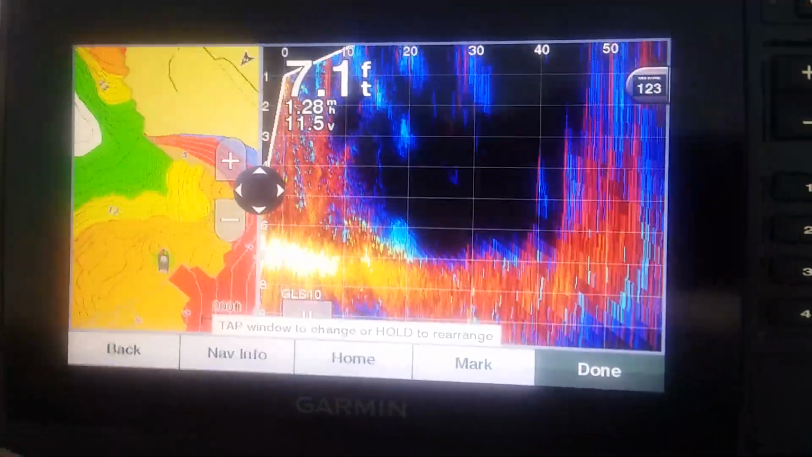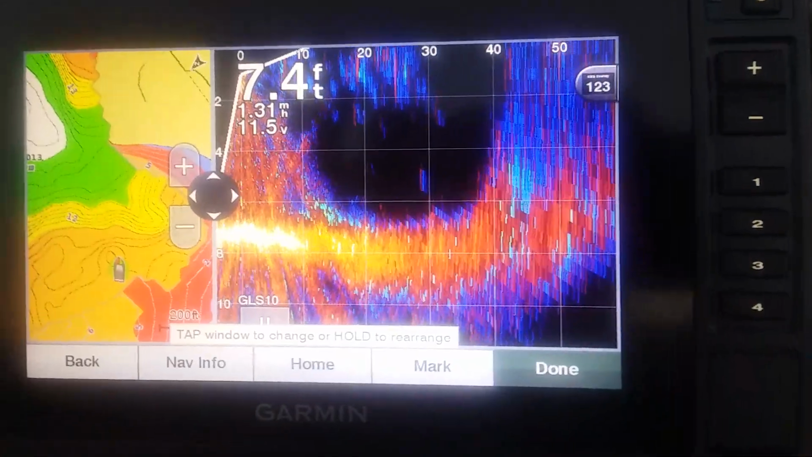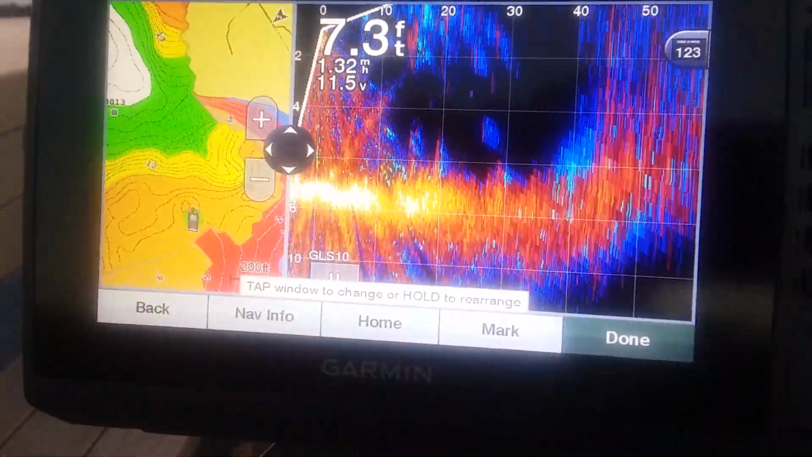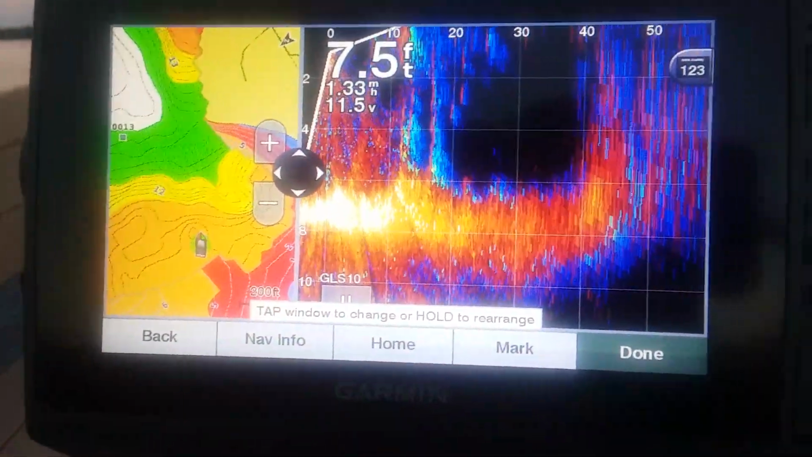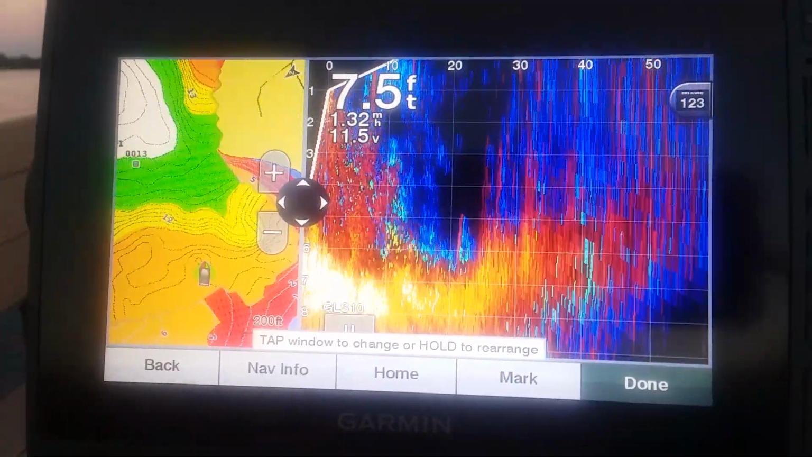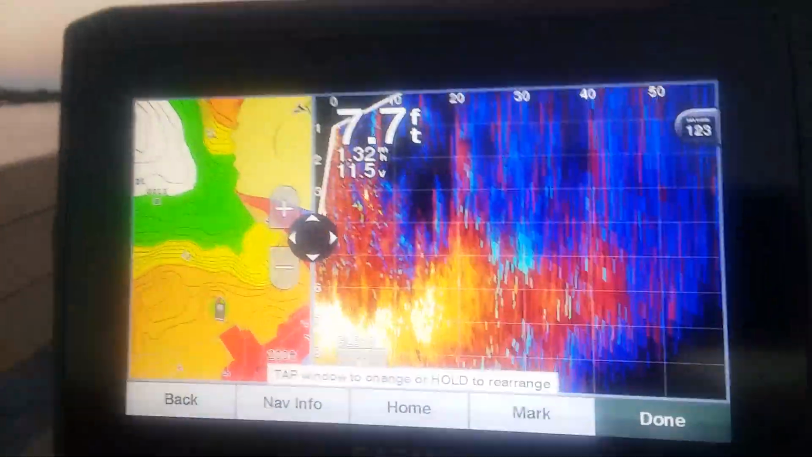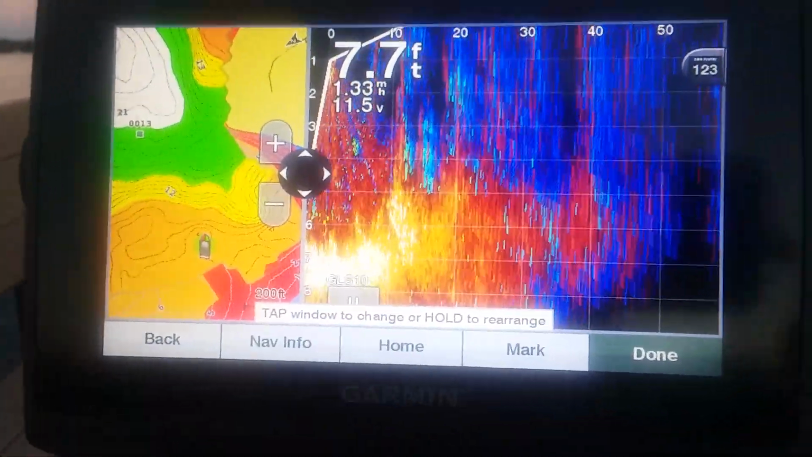I did go out in the deep water. If I wasn't trying to chart the shallow end that I usually ice fish in, that screen would be a whole lot cooler. And I am heading out to deeper water now. Not sorry I got it.